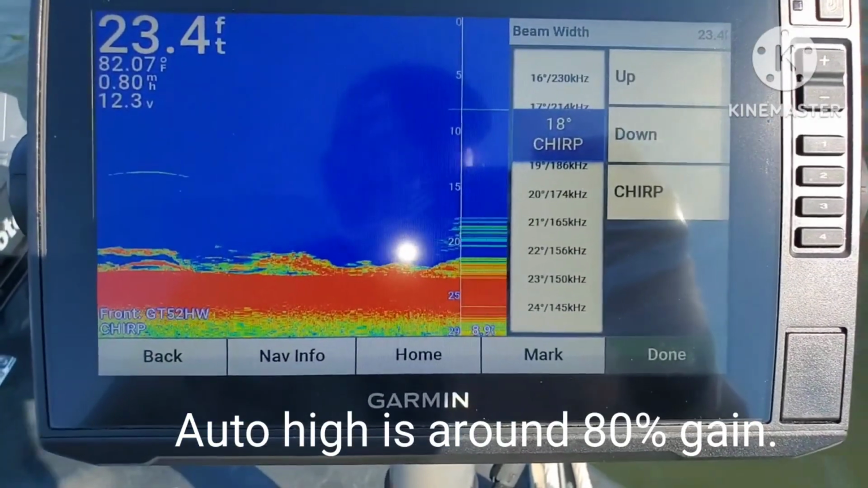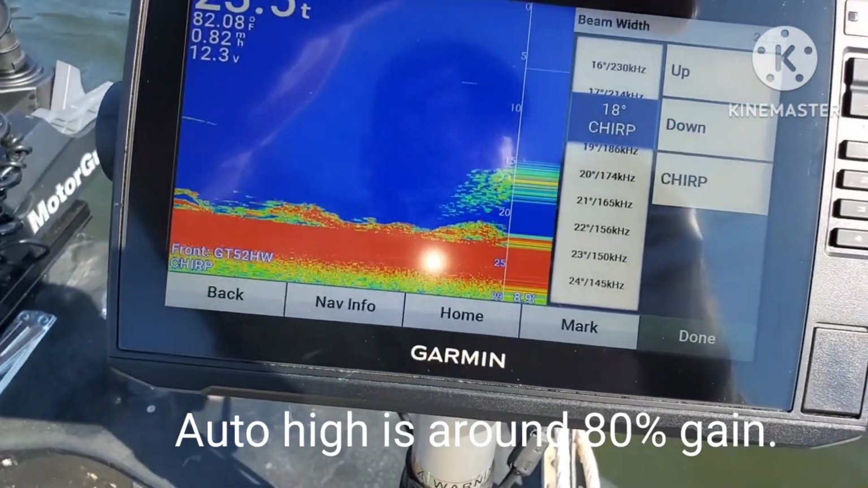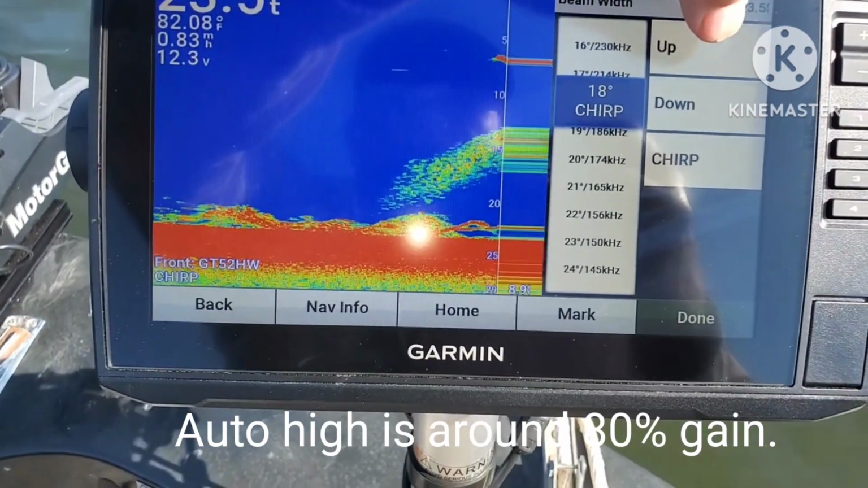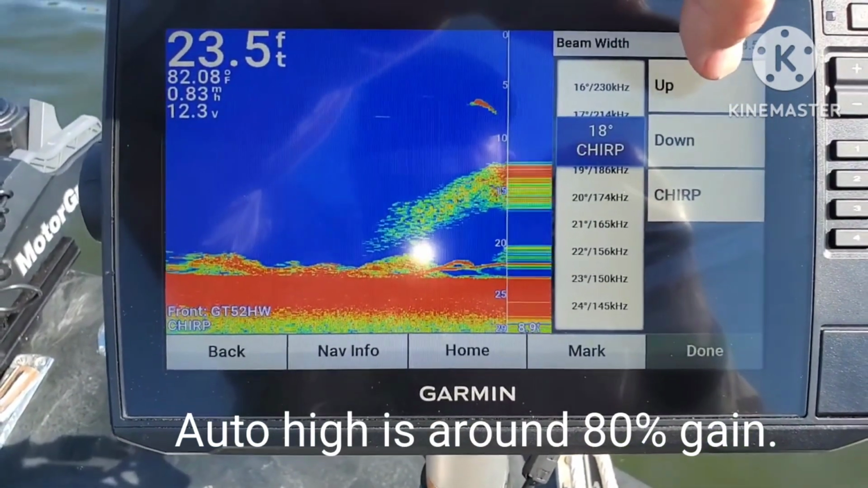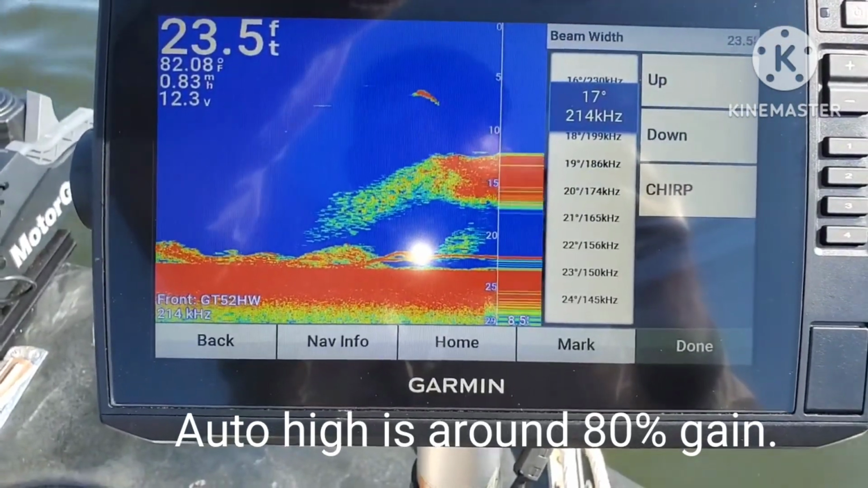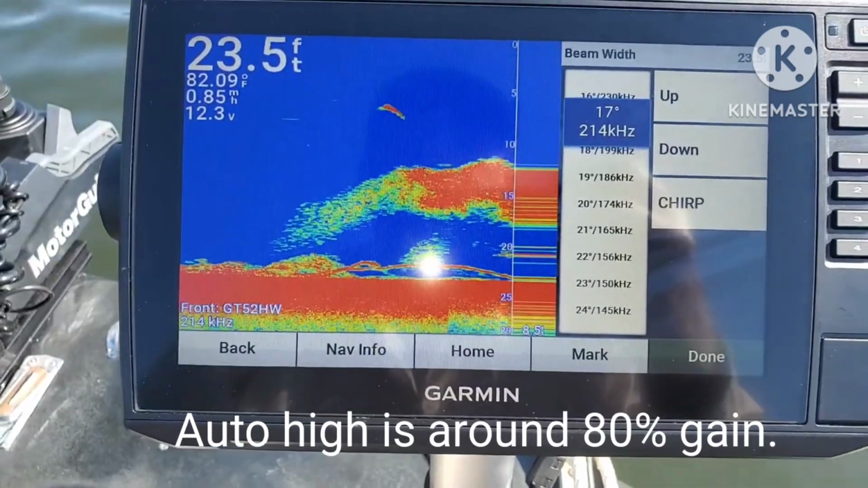Okay, so now I'm going to conduct some testing, adjusting to different beam widths as I was recommended to try by the people at Garmin. So here we are at 17. Speed up the motor some.